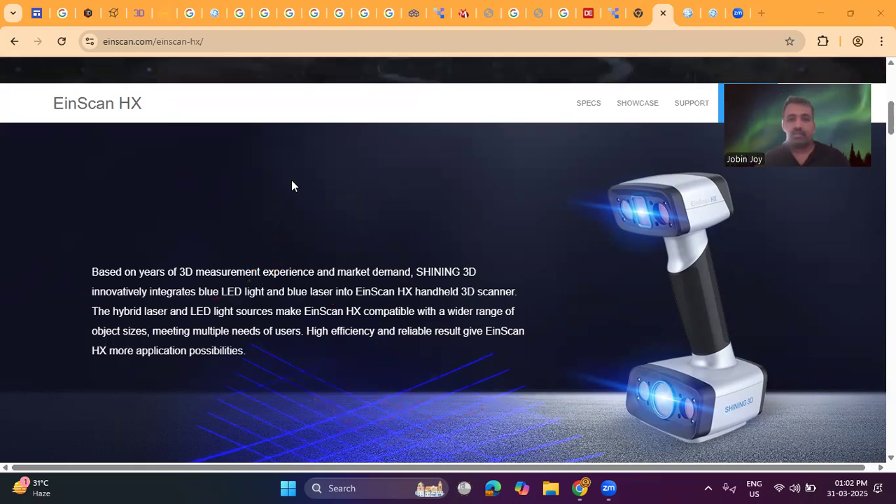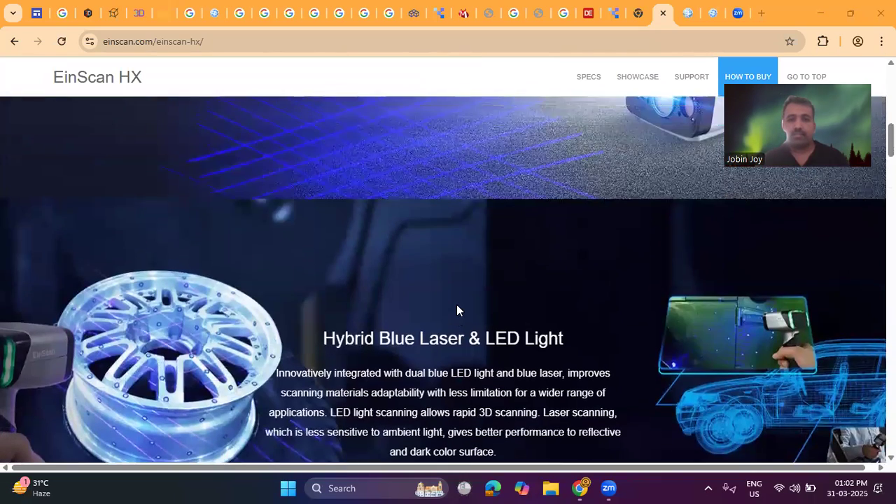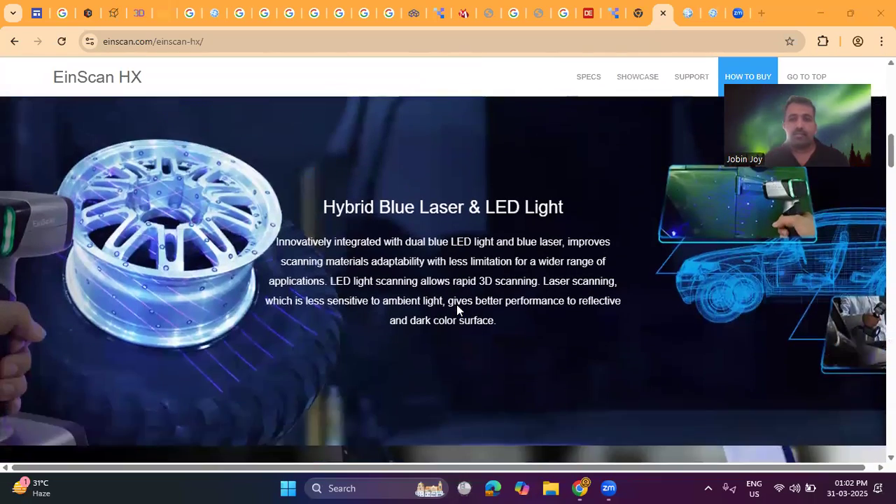Then coming to the next important point, this one we already discussed. This is a hybrid laser, using a blue laser and a blue LED light, innovatively integrated as a dual blue LED light and blue laser. It improves scanning material adaptability with fewer limitations for a wider range of applications. We can scan any type of material with the help of the scanner.